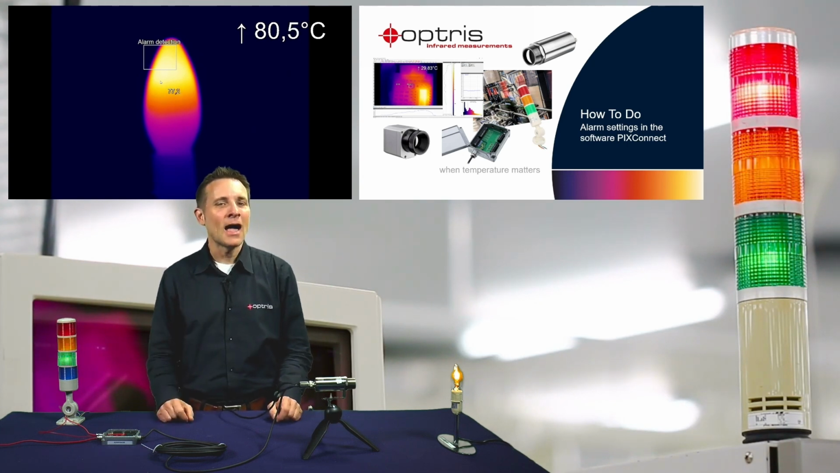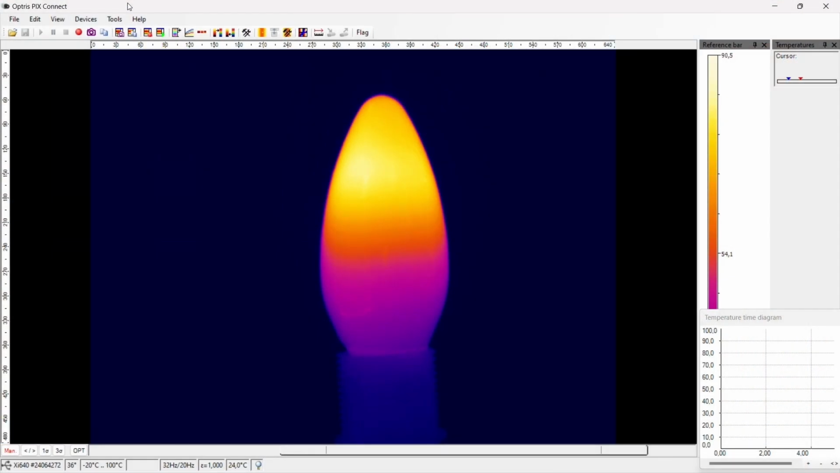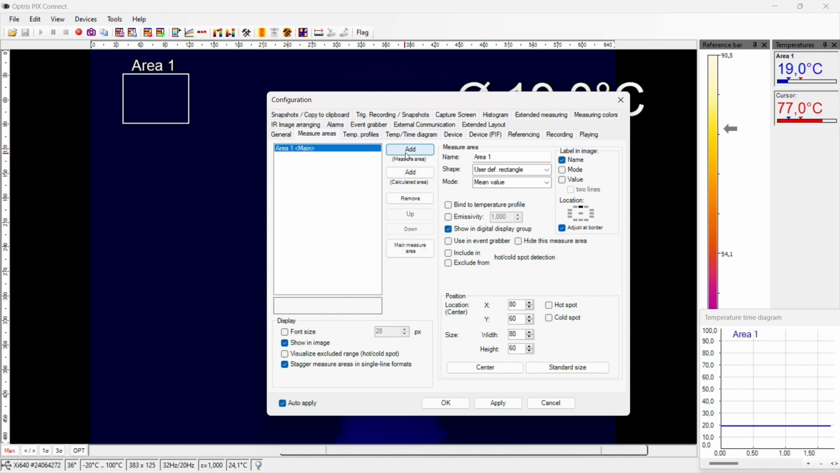Now let's have a look how to do the alarm settings in the Software PIX Connect. First, create a measure area in which you want to detect the alarm situation. For this, go to the menu Configuration. Select the tab Measure Areas. Add a new measure area in which you want to detect the alarm. Create a name for the new measure area and select the shape for this area.